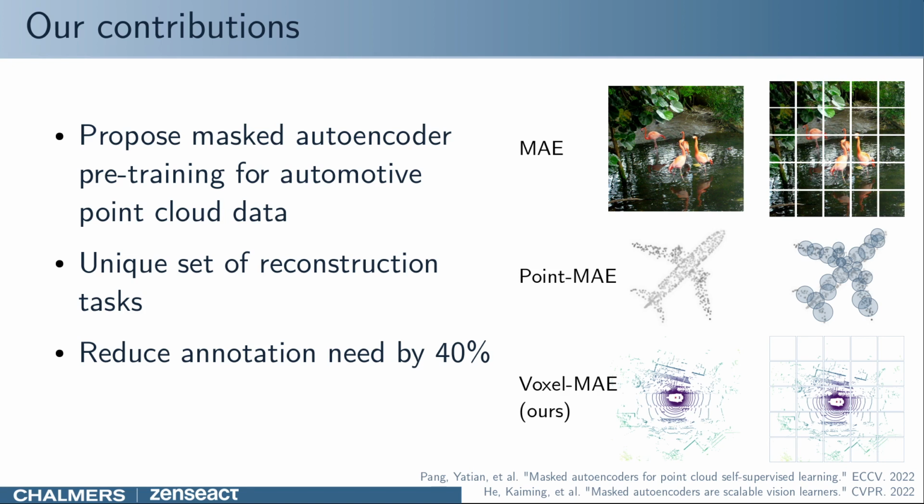Therefore, we propose Voxel MAE, a pre-training tailored to the widely used voxel representation. We use a unique set of reconstruction tasks to capture the characteristics of Lidar point clouds. Our experiments show that Voxel MAE can reduce labeling efforts by 40%.